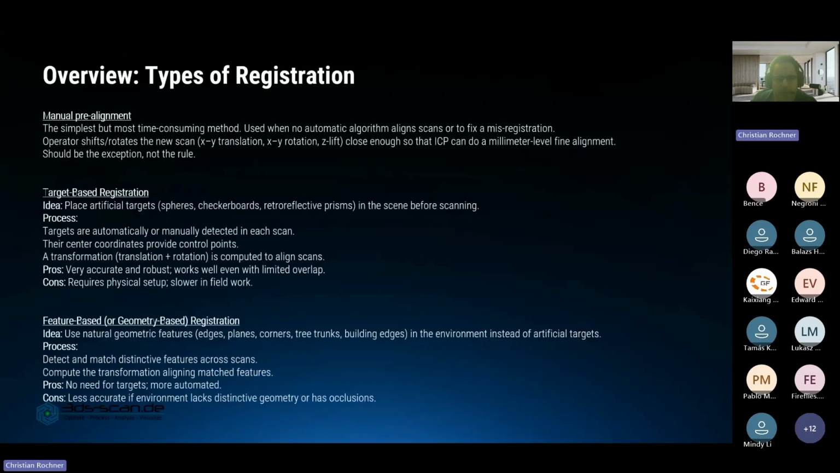Just a quick overview over the different types of registration. As already mentioned, we have the manual realignment, which is the simplest but most time-consuming method. So you take the point cloud, you move it over the axis, you move it where you want it to be, and this is the automated process.